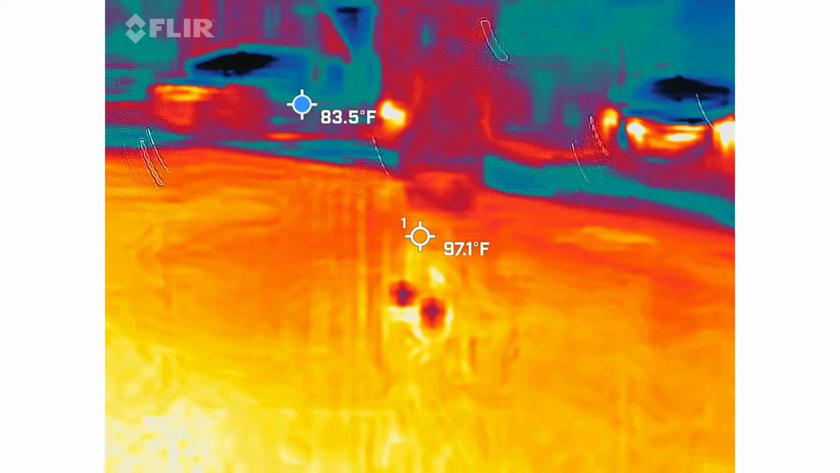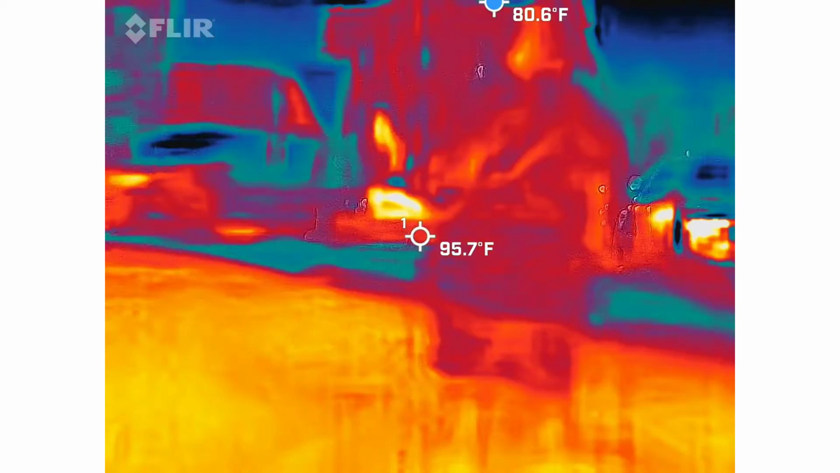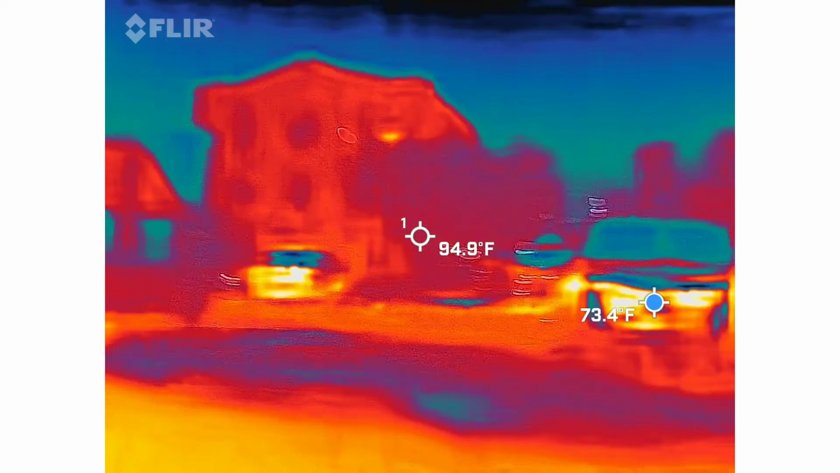Hurts my arm. Well, we can switch. Well, that's way on the ground. Just hold it. Unlock.